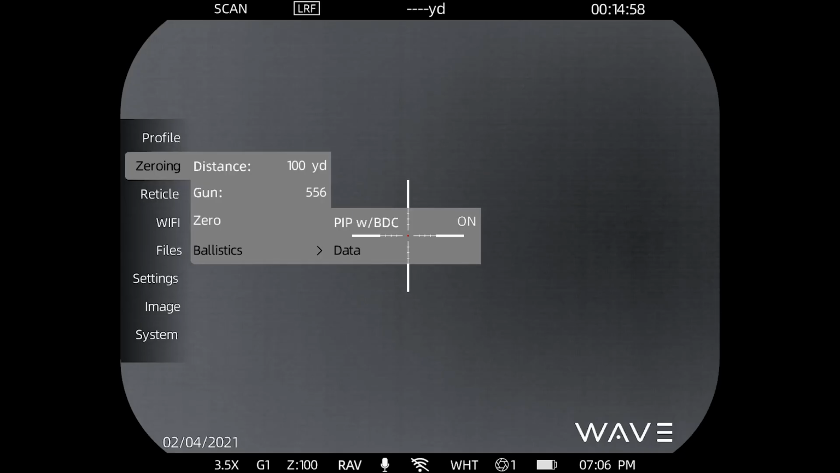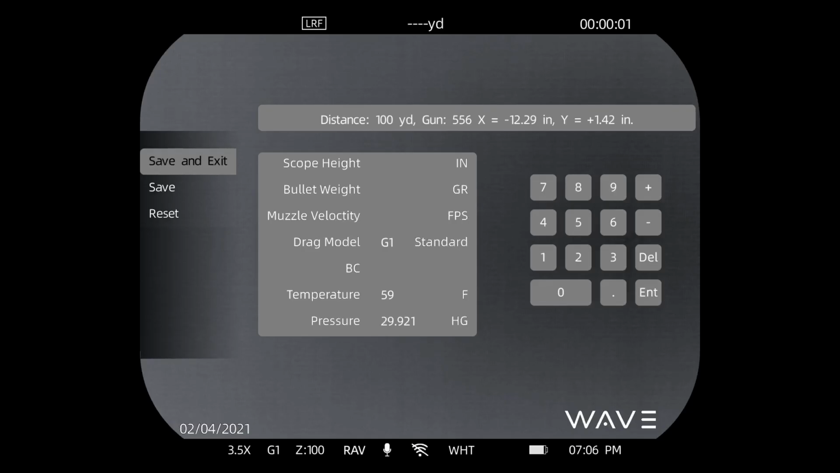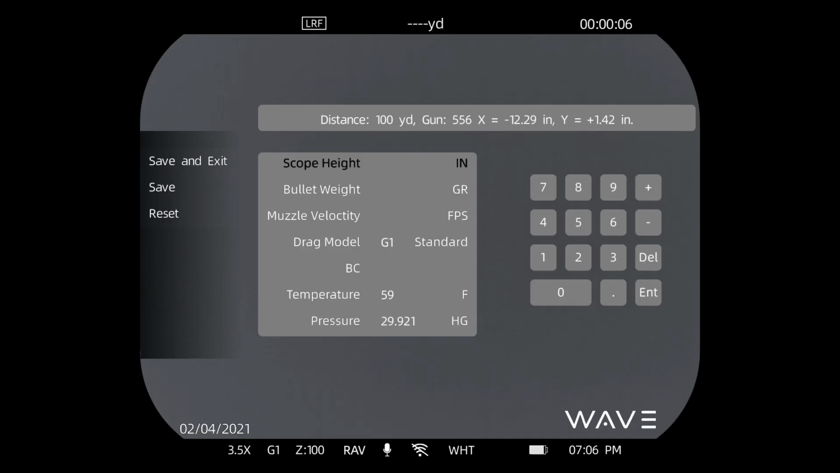Data, this is where you put in all of your ballistic data. And you can see we have all of the usual suspects. If you've done any long-range shooting, this is the information that's needed. The scope height over bore, the bullet weight, the muzzle velocity, the drag model. We offer multiple. G1 is the default, but G7 is in there too. This is where you put your BDC. And of course, the environmentals, temperature and pressure.